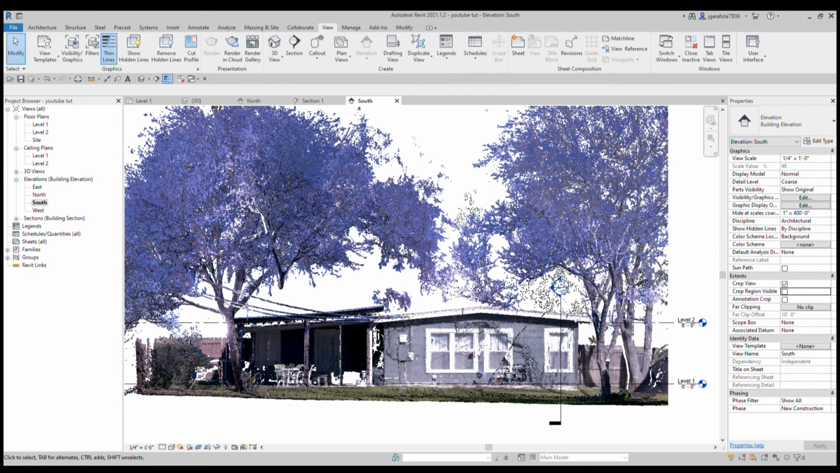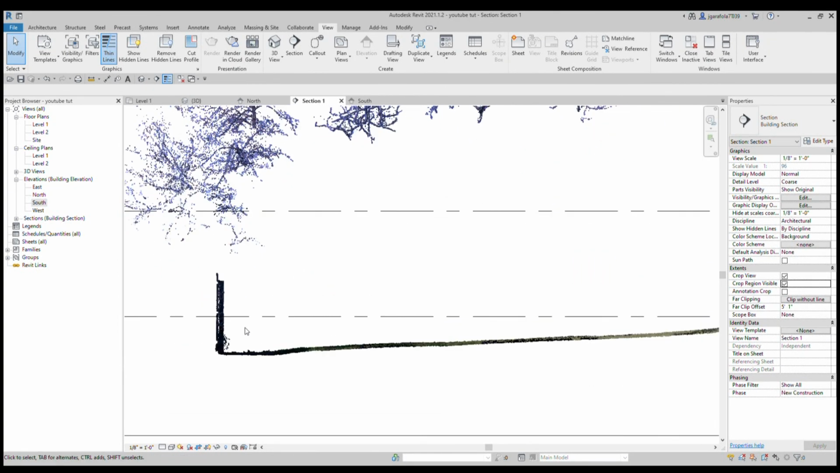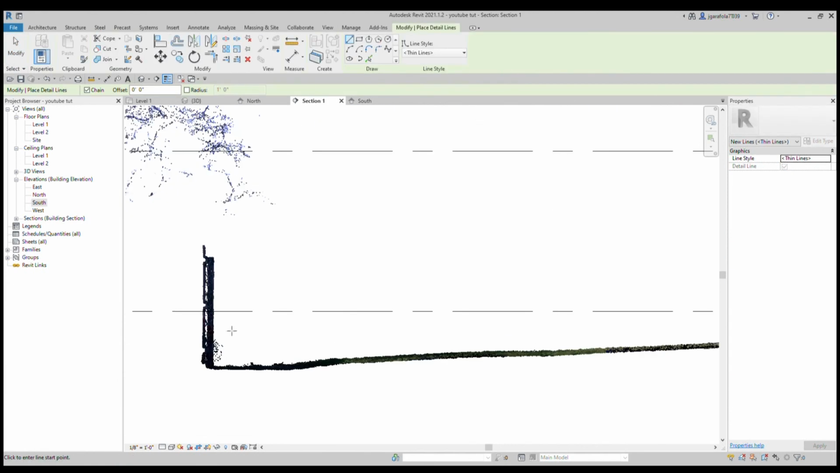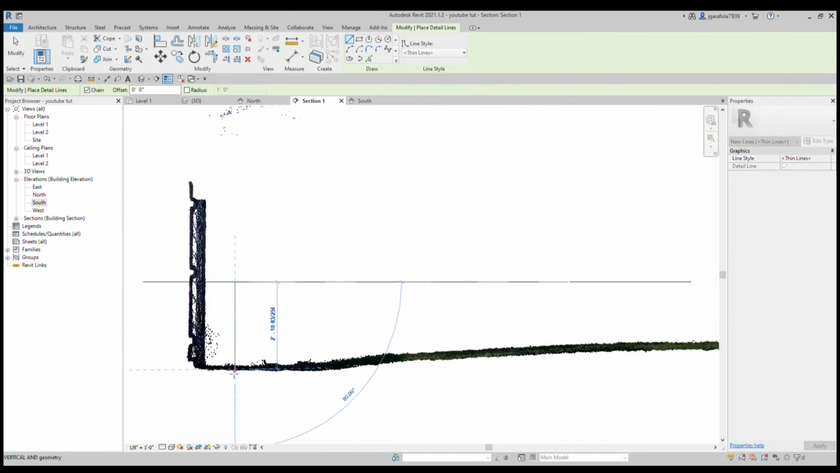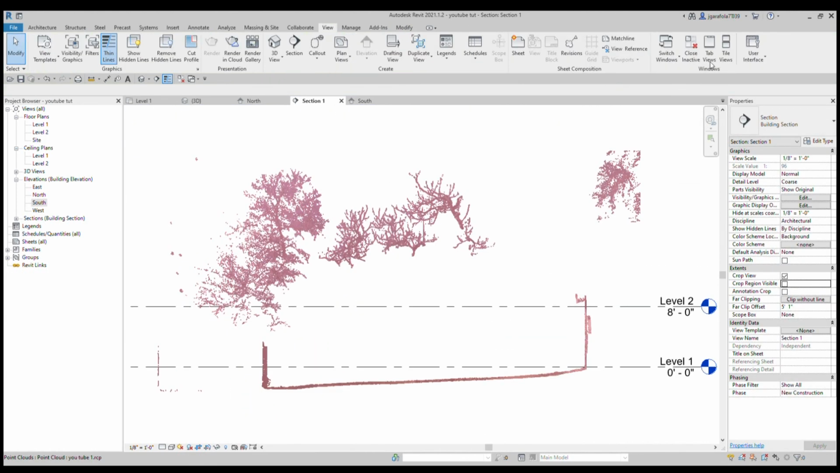And just one more view. This would be the south side, looking into the backyard, and there's that section line, and we'll see how much grade there really is. It's way more than I thought. So for finished floor to grade is almost, it's like 2'10".